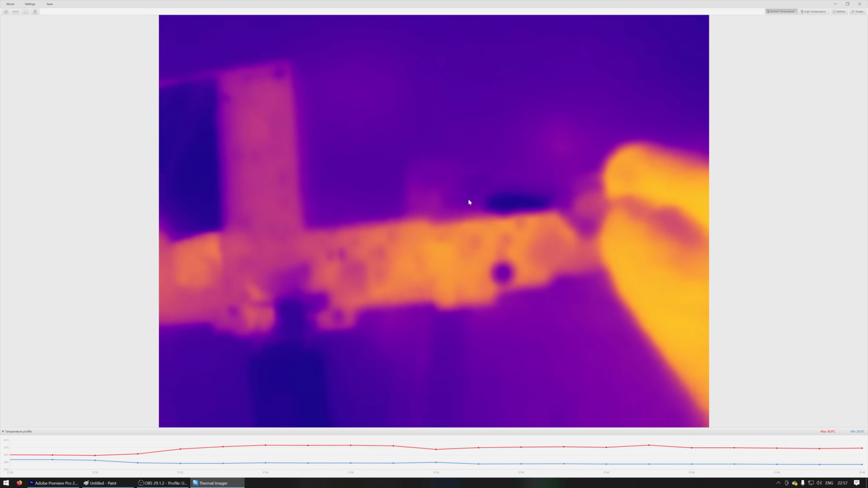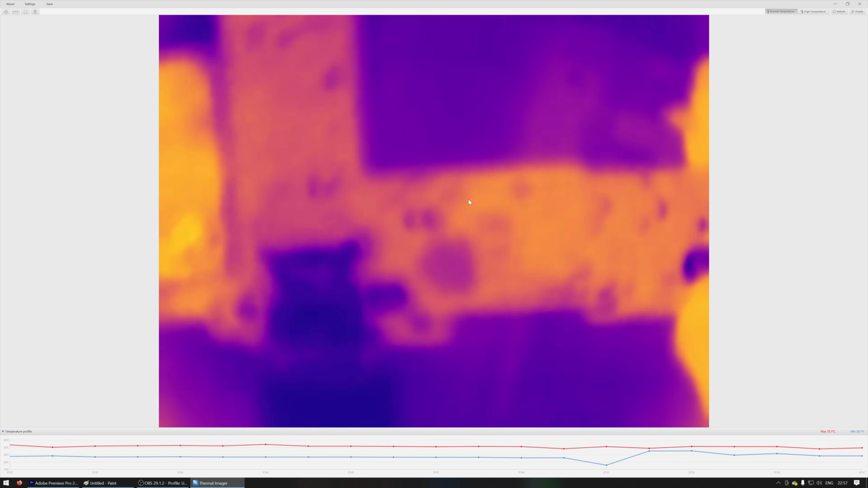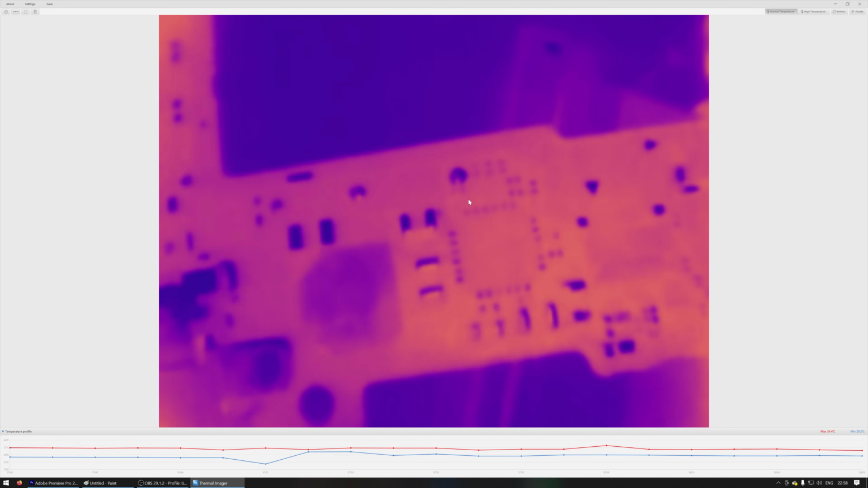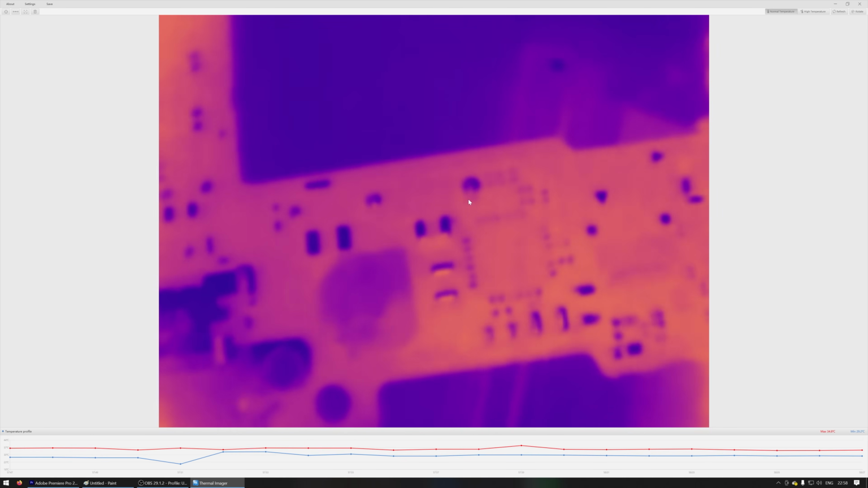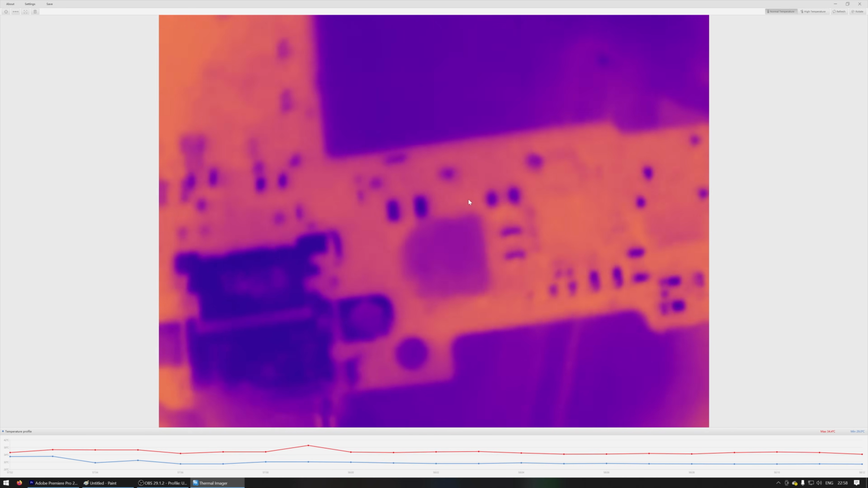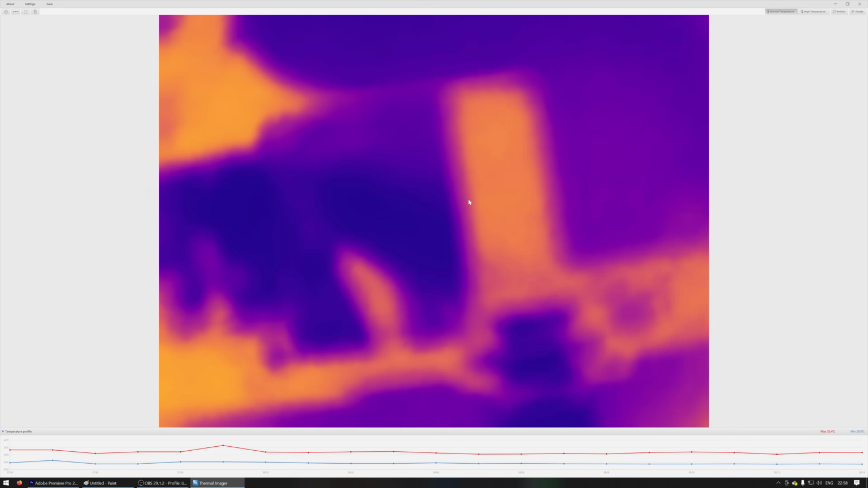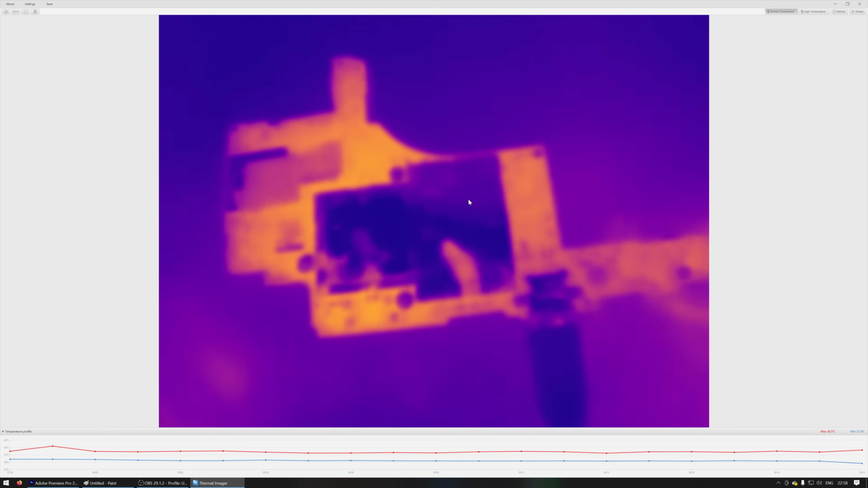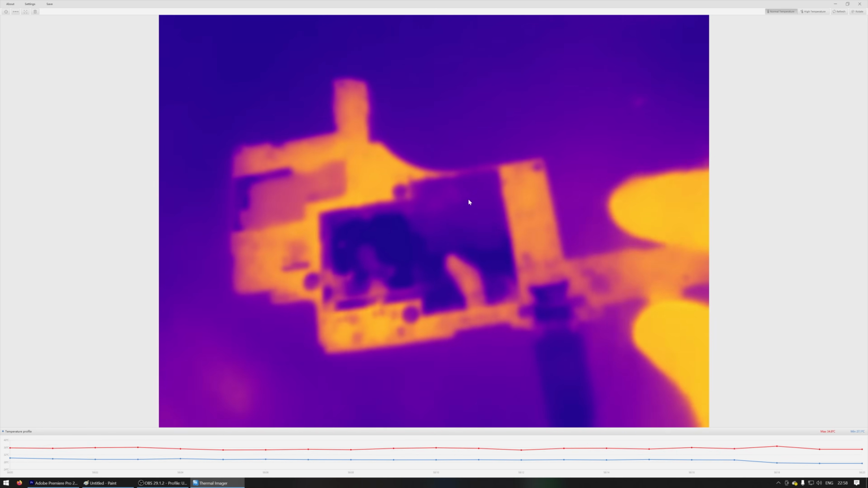So the macro lens is off right now, and now the macro lens is on, and just as clear as on the phone, we can see very high quality, well, in terms of thermal camera standard, very high quality thermal images on the computer as well. And as you can see, we're now getting some heat in that board. Take that off, there we go, beautiful.